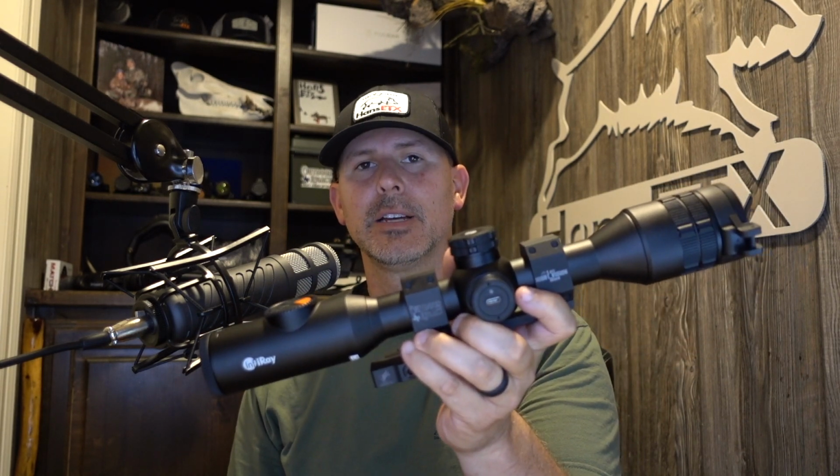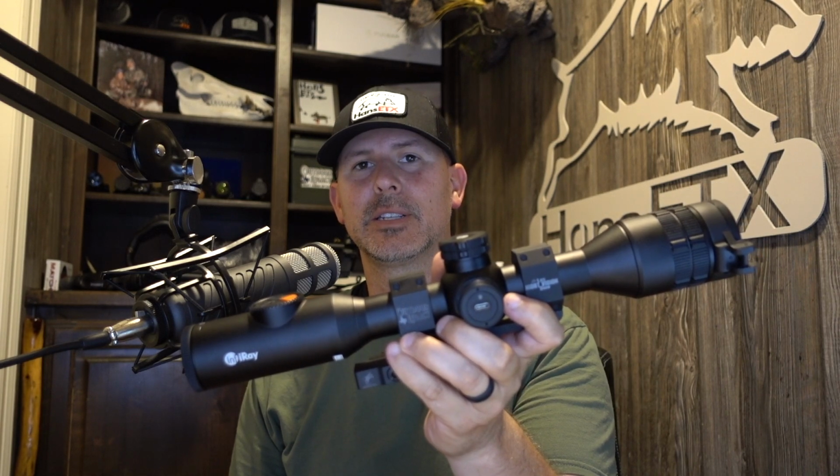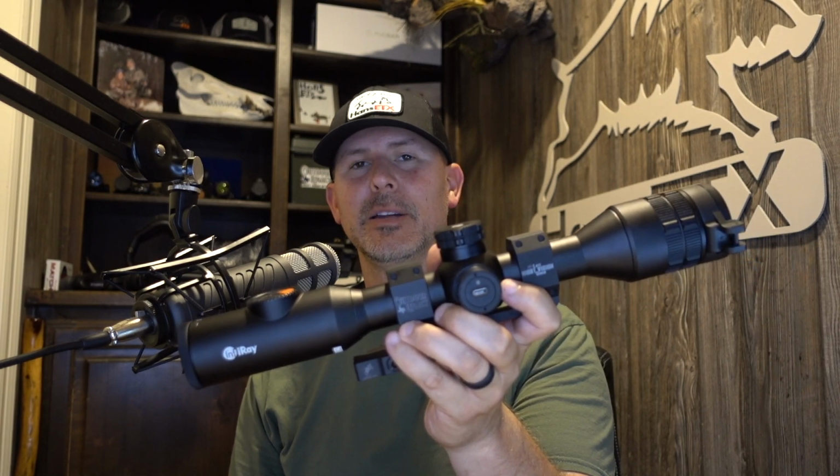So I want to talk real quick about ID range. They say the detection range is 1,750 yards. So the ID range, which as you know is going to be different, is going to be in the, I'd say, 300 yard range. So at 300 yards or so, depending on the conditions of the night, you'll be able to tell if it's a deer, a coyote, a hog, a cow, whatever.